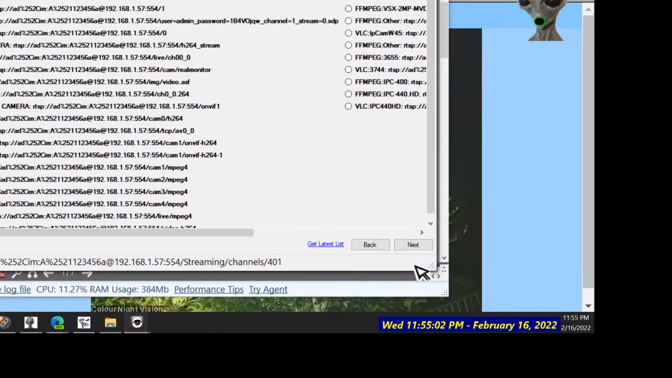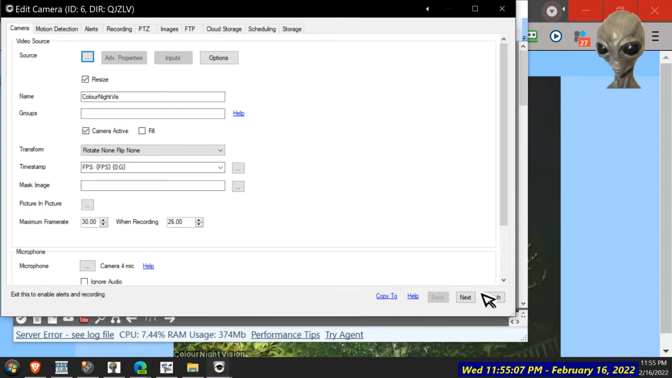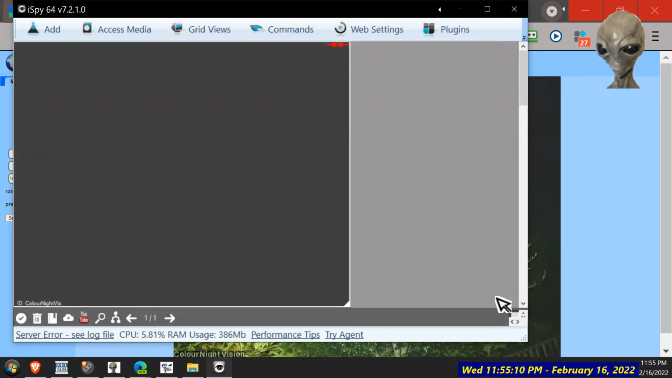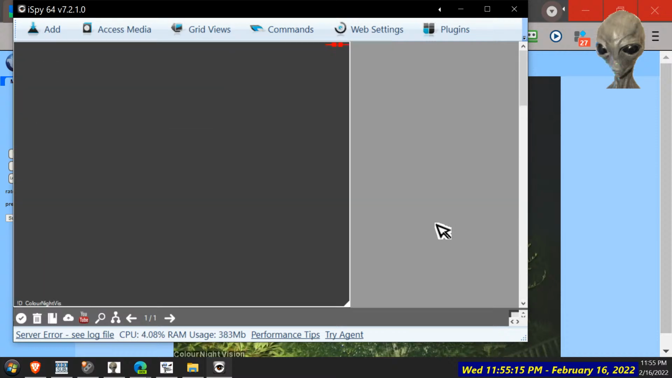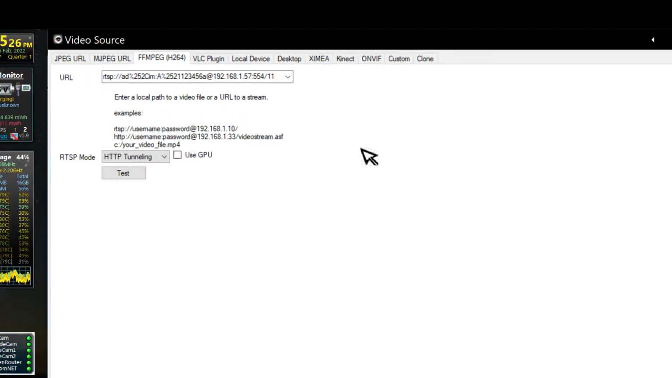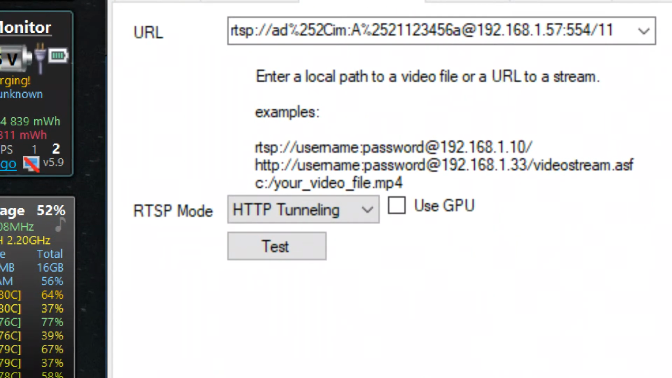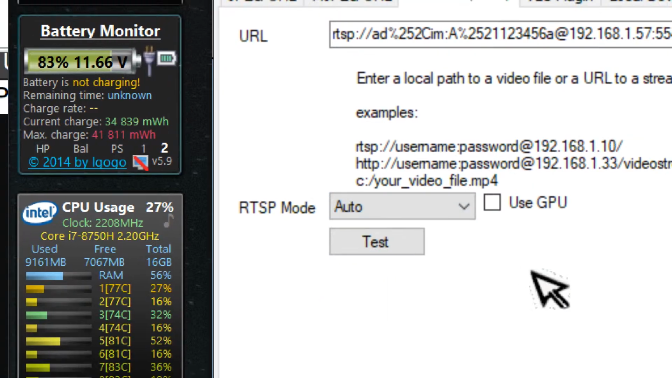Just assume it works. Next. Seem to be happy. Finish. And no picture. Damn you. I think that's probably why they ditched this software. Got too messy. Let's put it back to that again. Let's stick it to auto.